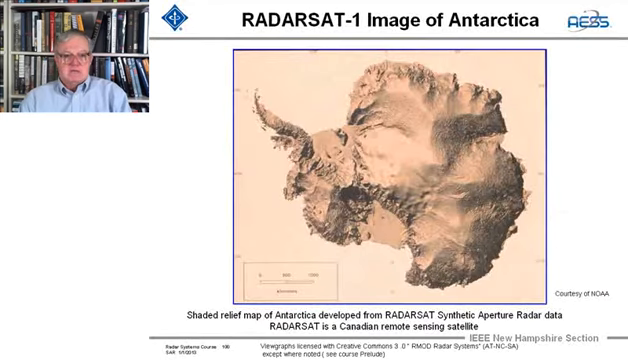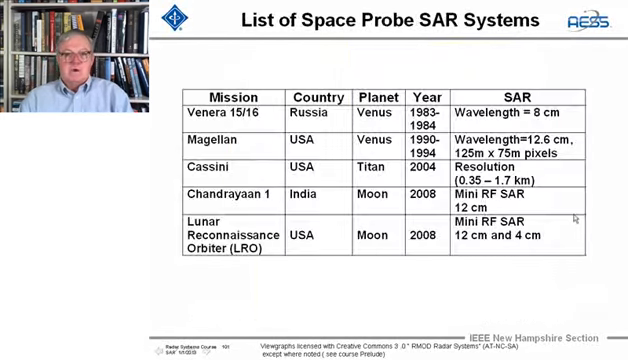And here's another one of Antarctica. And the shaded relief area was developed by Canada, you can see that. And here's 1,000 kilometers. This is courtesy of NOAA.